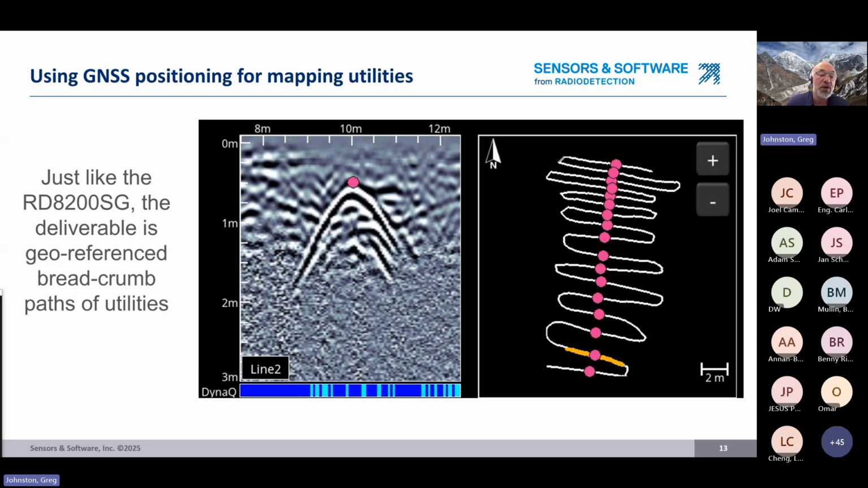And so that gives you a strong indication that this object in the ground is linear and therefore is more than likely a man-made object and is more than likely a utility. So that's how we narrow things down. So we're going to talk about SplitView and how we use SplitView to map.